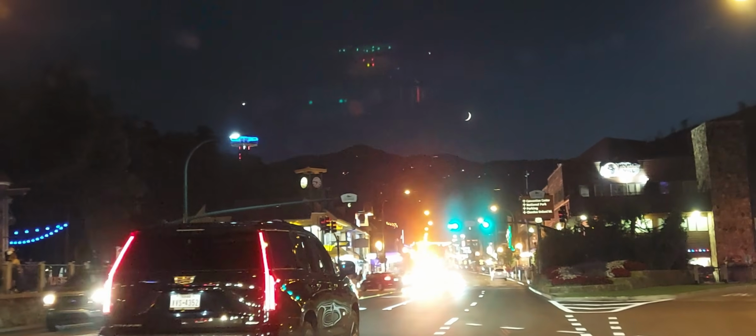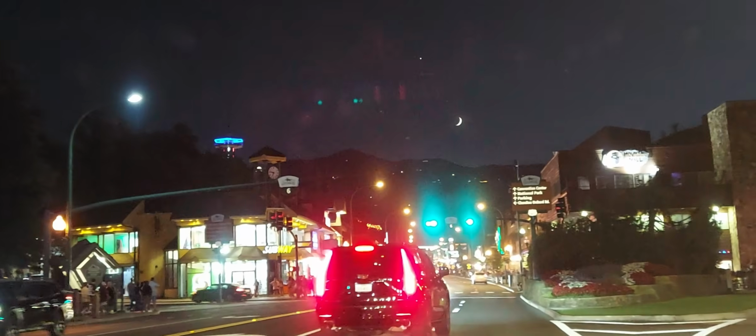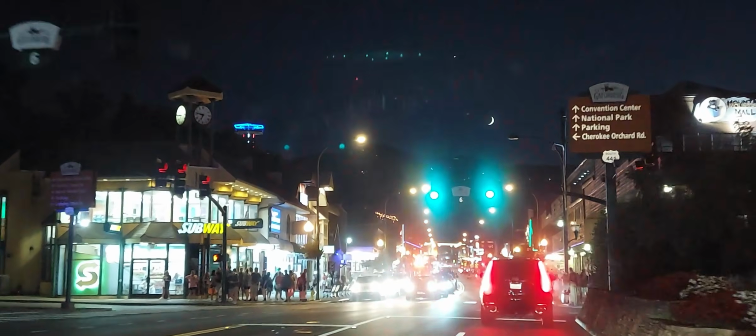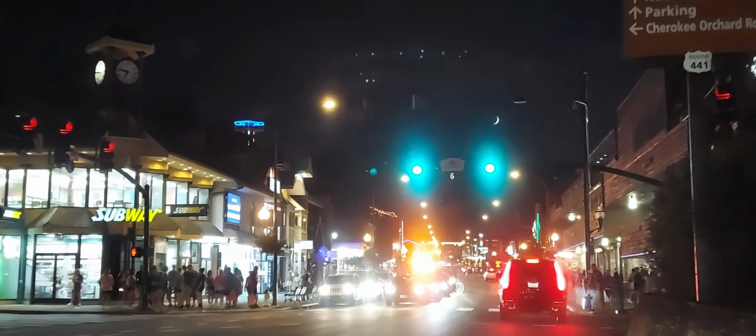Okay. There's a long light. We're in downtown Gatlinburg.